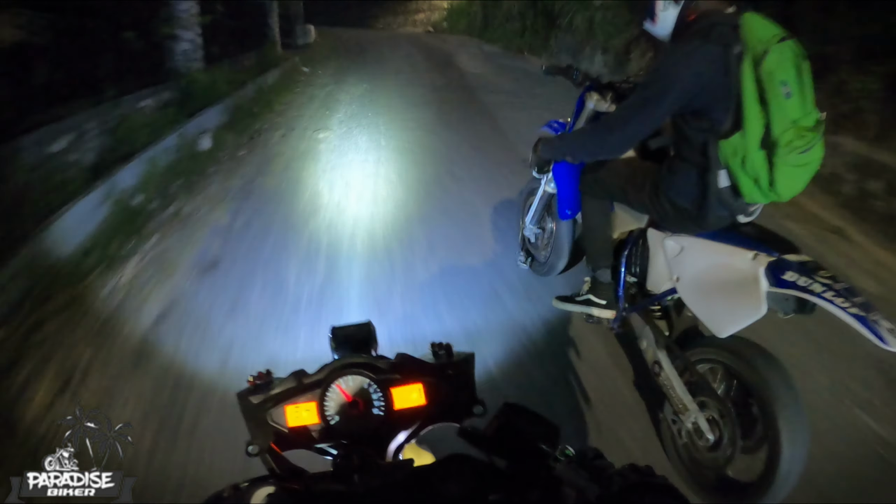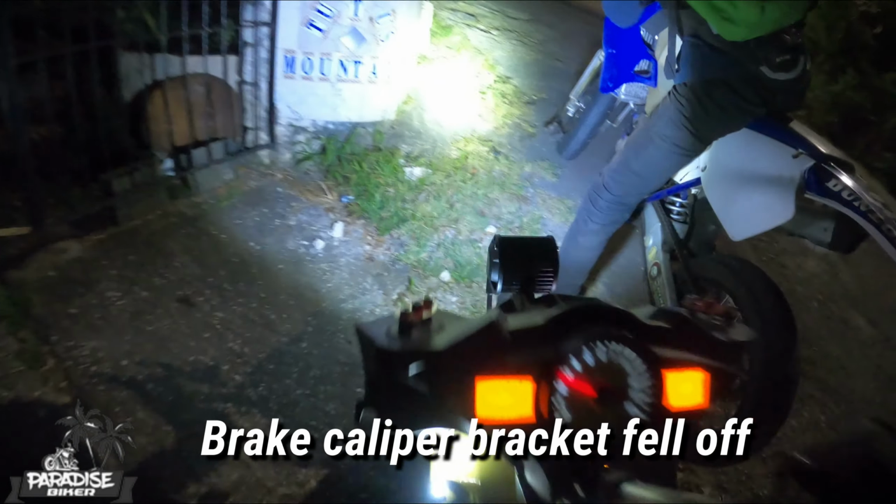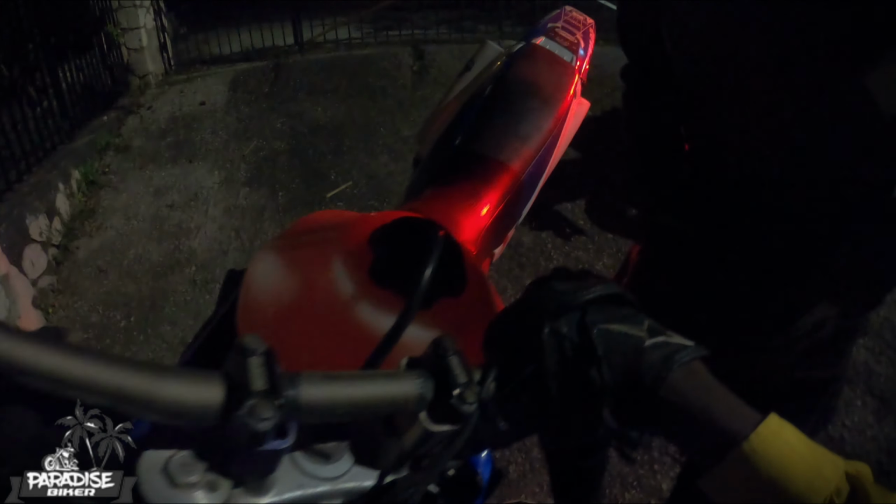Shit! Oh shit! Stop up here, sir. Shit, I'm not even have no rotted, what the? Good man, we just handicap on the right side. Oh shit, you're not on a back brake. You did a neutral?